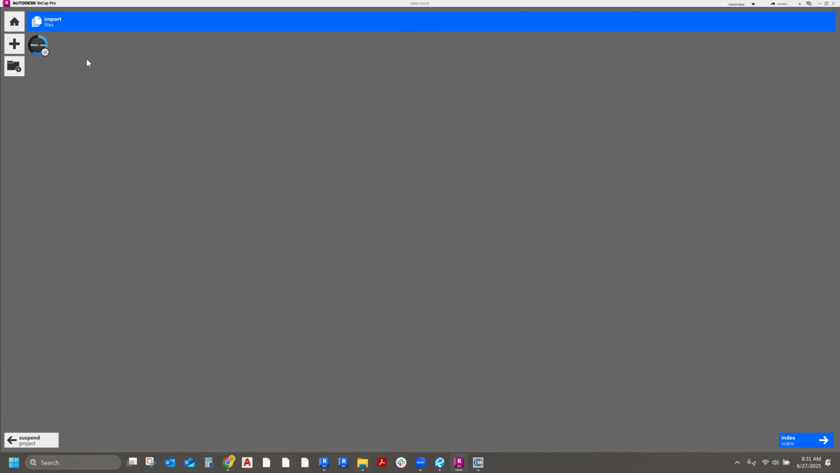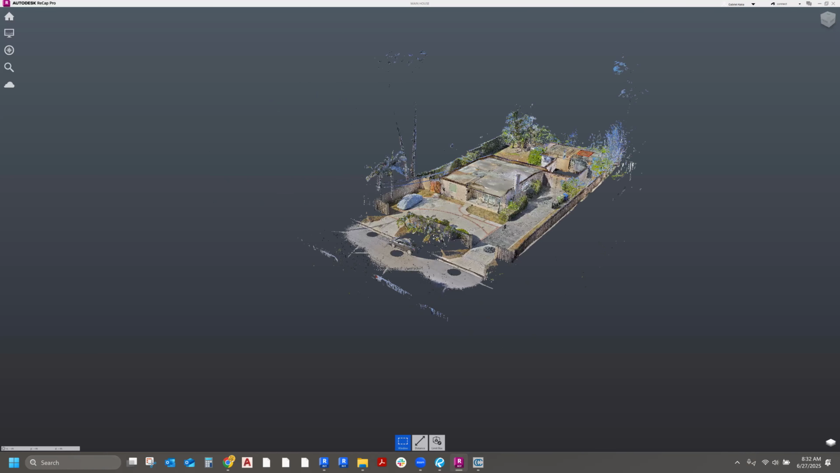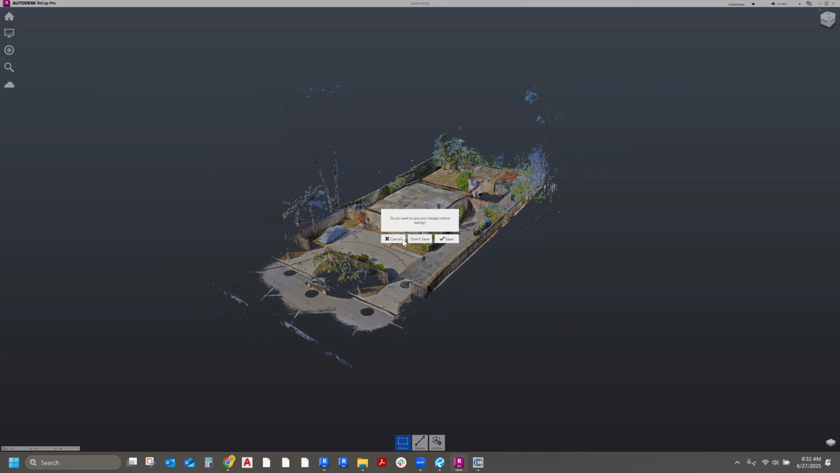So here it is, it's almost done. A little bit longer, we're going to wait. There you go. Okay, finished. And then we say index scan, and once this turns blue, you say launch project. There it is. Now the scan is in Recap, and at this point I could just close it. Close and save.